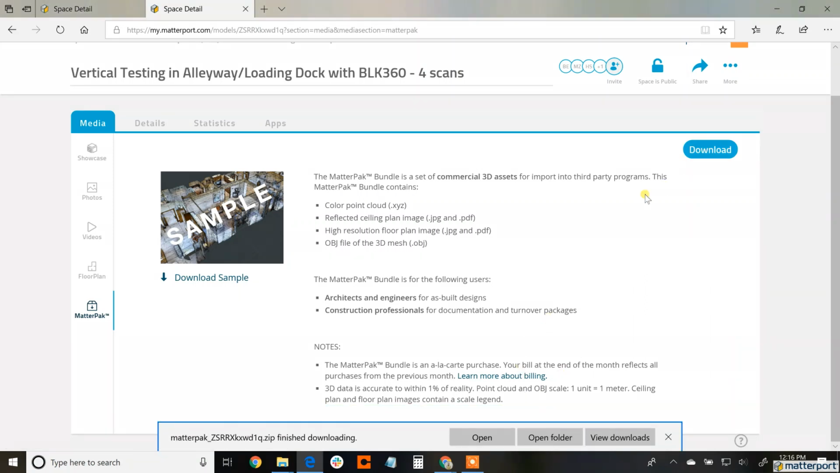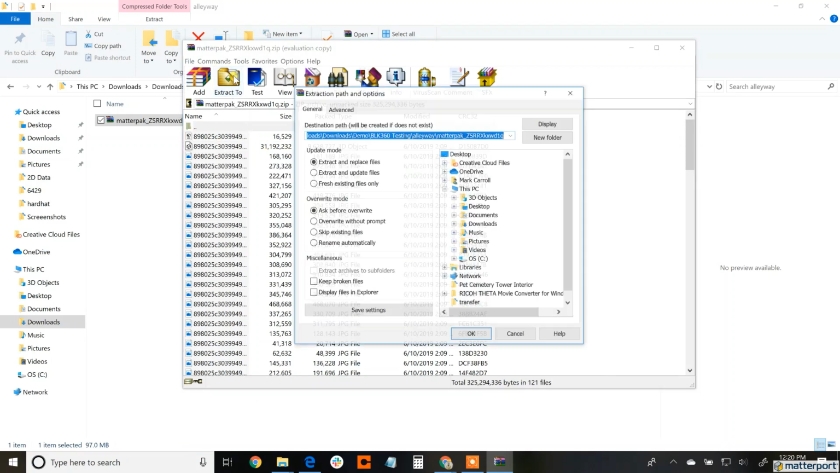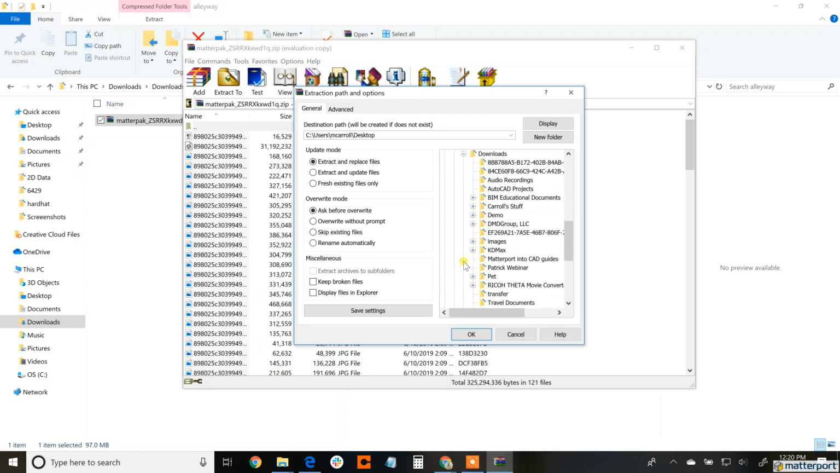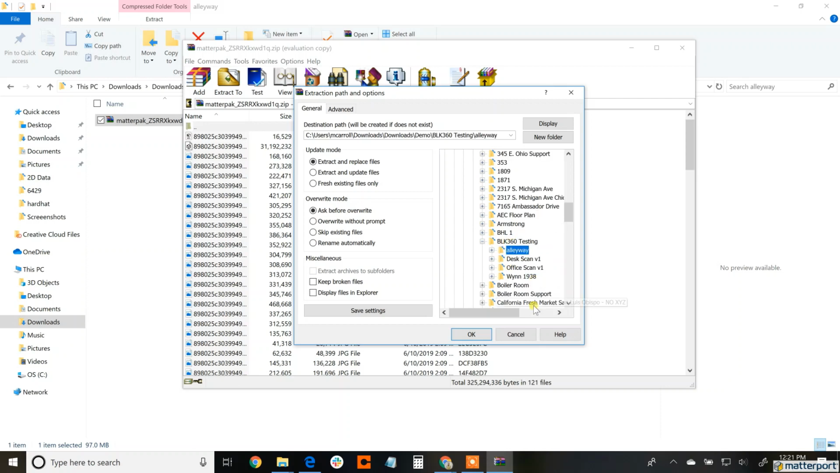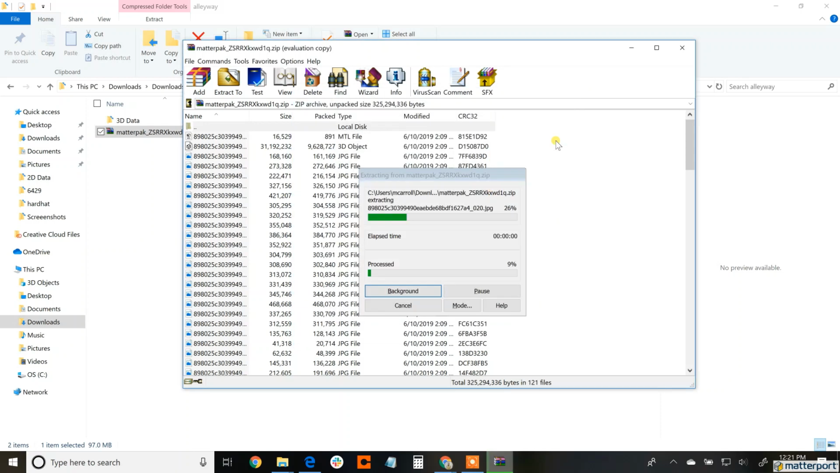Matterport shares this data with you in a zip file that needs to be unzipped and then saved locally to your computer. So I'll go through that process now, through the unzipping process, and I'm going to save it to a new folder, a folder that I'm going to keep in a location that I know I can locate easily because I'll be using it shortly. And I'm going to go to the alleyway file and create a new file folder called 3D data. And I'll show you the inside of that 3D data folder as well.